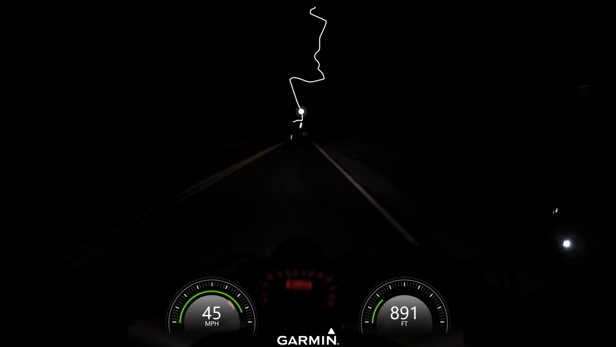Hope to get a test ride as soon as one of the dealerships here in town receives one, and I'll do a quick initial review on it, just to let you guys know what I think of it. But it looks like it's going to be pretty capable.